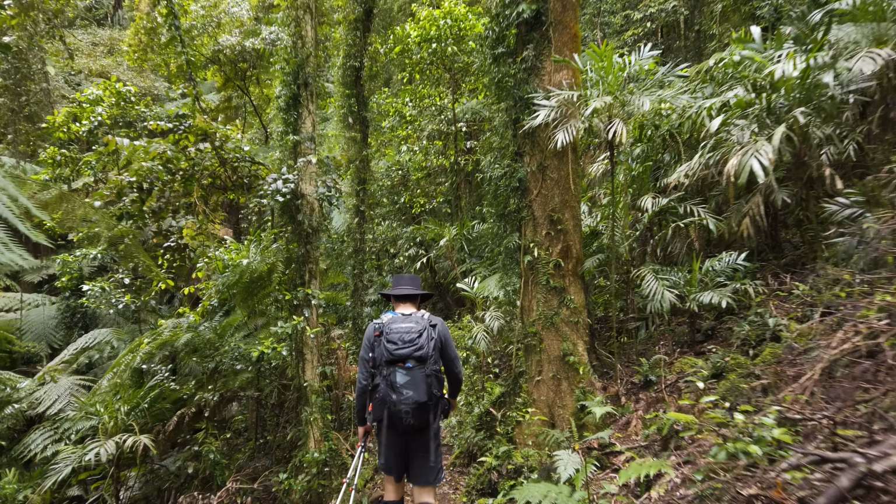Made it down to the second waterfall of the day, and I took a little slip going up. Absolutely stacked it on some huge rocks on the way up this creek. I mean, it is just slippery as all hell here. Had to come all the way up from the track way over there, up this entire rock field to get to the waterfall we're at now.